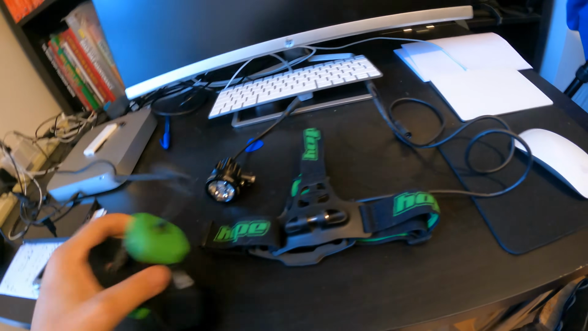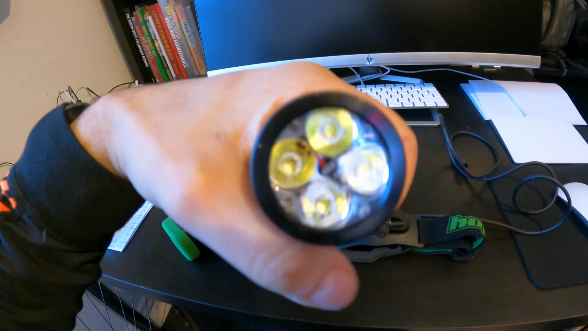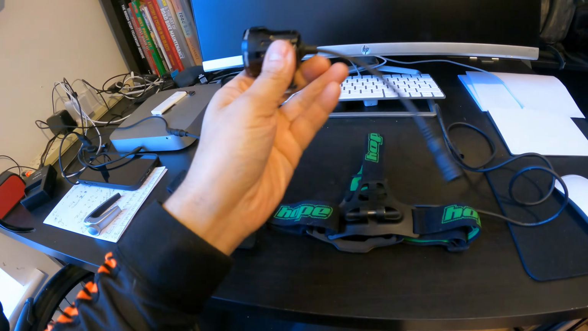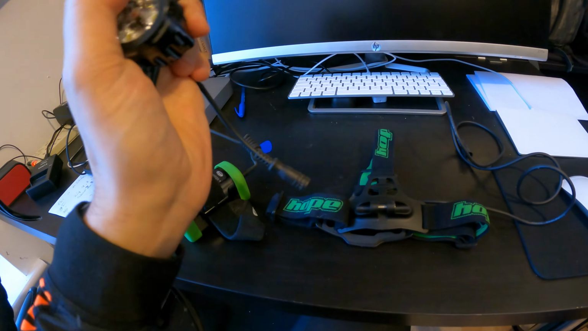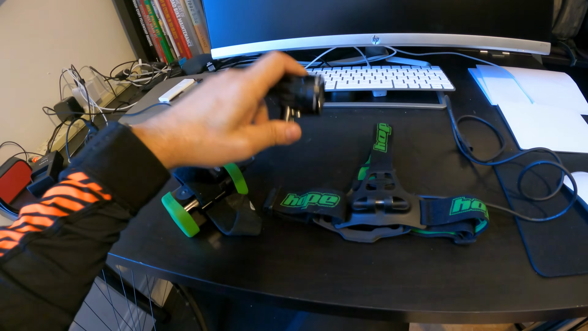Well, hello. Later on this evening I'm going to be going on a nighttime mountain bike ride, but it's the Hope and it's the 4 LED version, and it is really bright, and you'll get to see how bright this is later on this evening. Basically it lights up like daytime as far as I can tell. I know there are probably brighter systems out there.